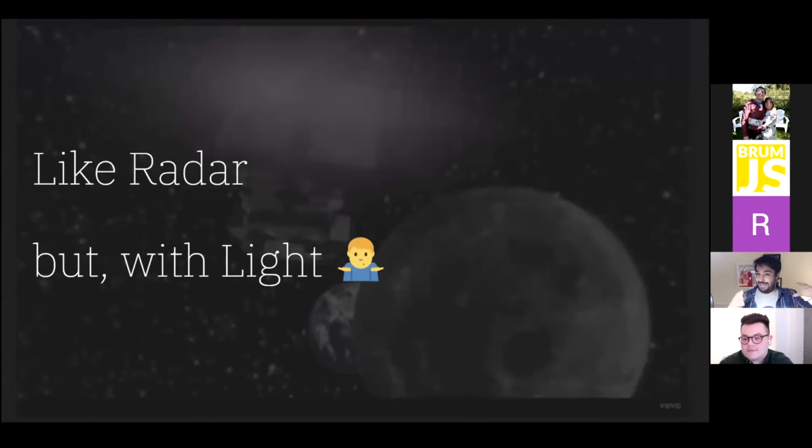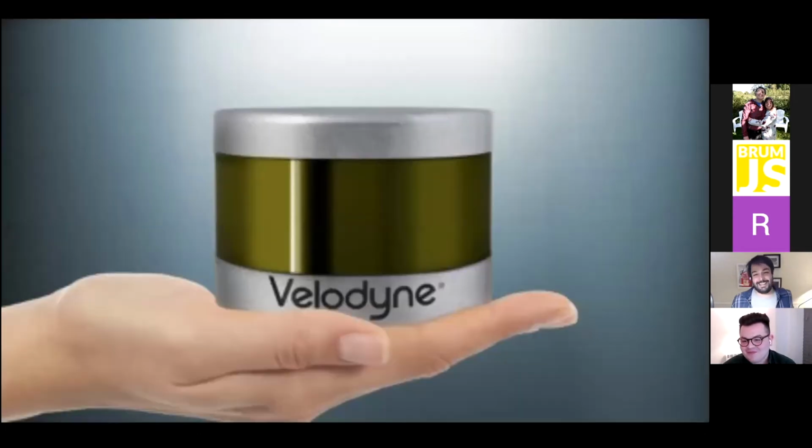It's kind of like you're bouncing stuff off other things and working out how far away they are, but with lasers. And the reason I put the shrug emoji there is, if I described it this way to people at work, they wouldn't be that happy with me, but I've done it, so that works.